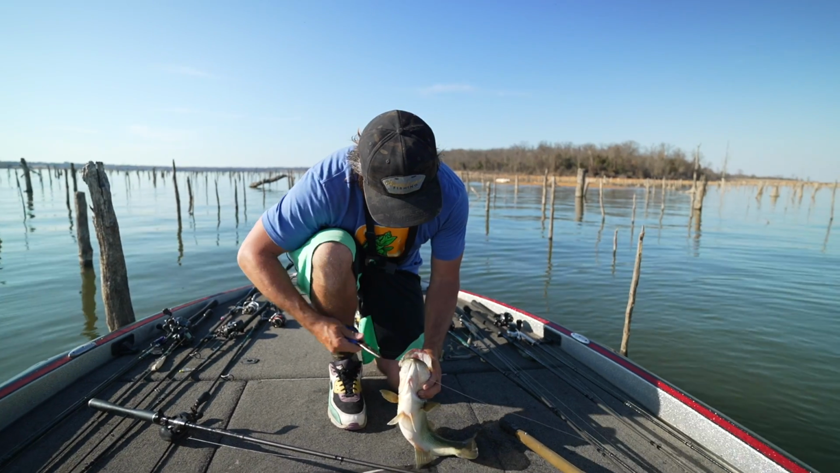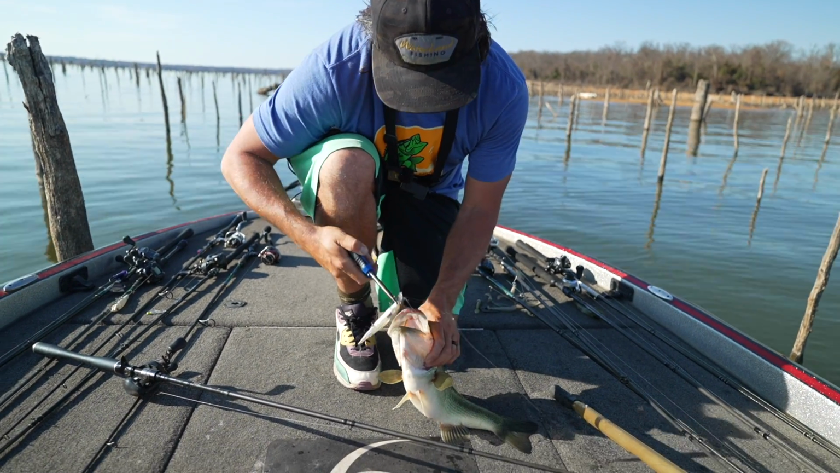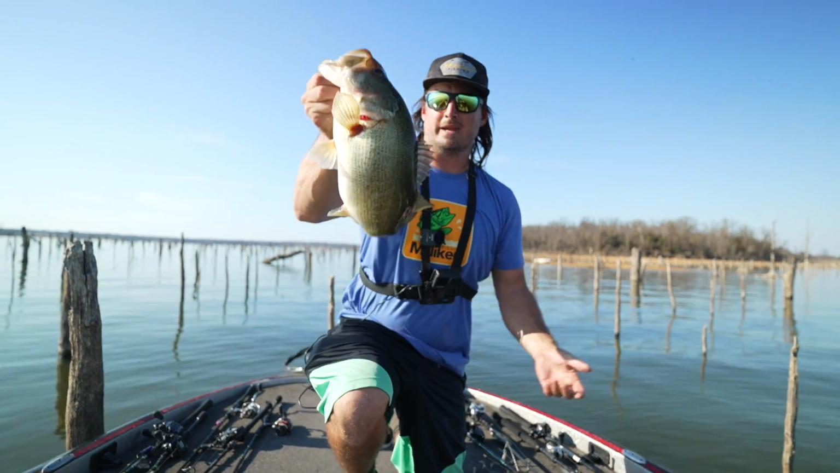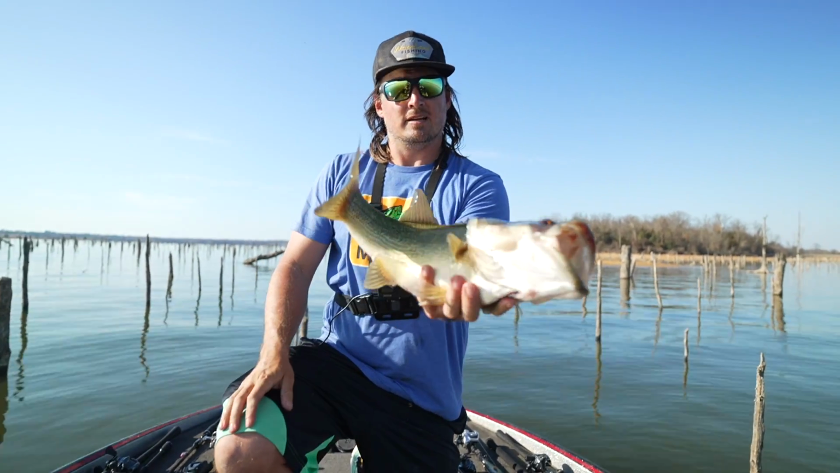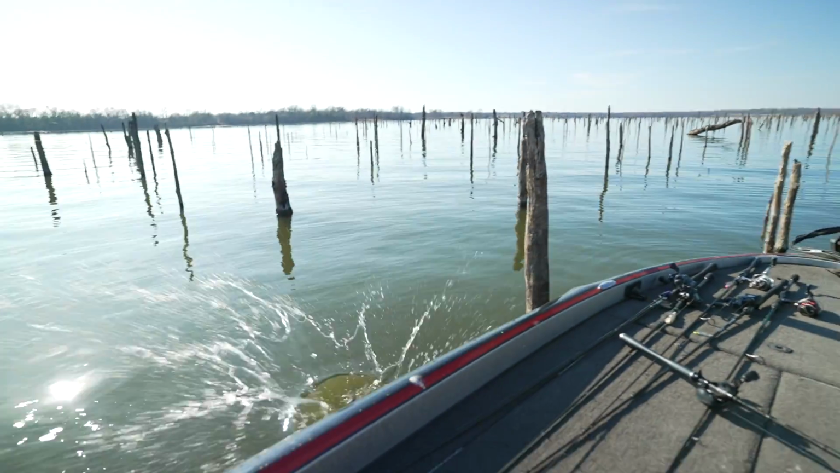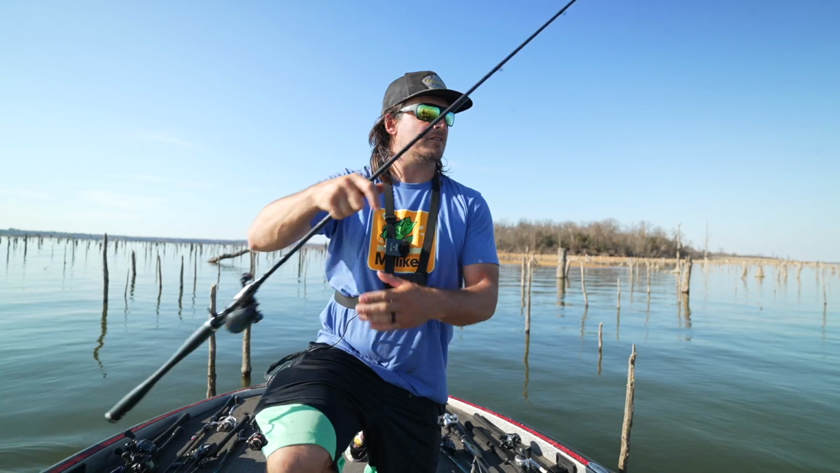We're on a big long main lake point. Obviously a lot of standing timber on it. And it leads back to one of the main spawning pockets. And it's been crazy tough today. No one's catching anything out here. And so we've just been covering water looking for spots where we know there was that MLF tournament here.